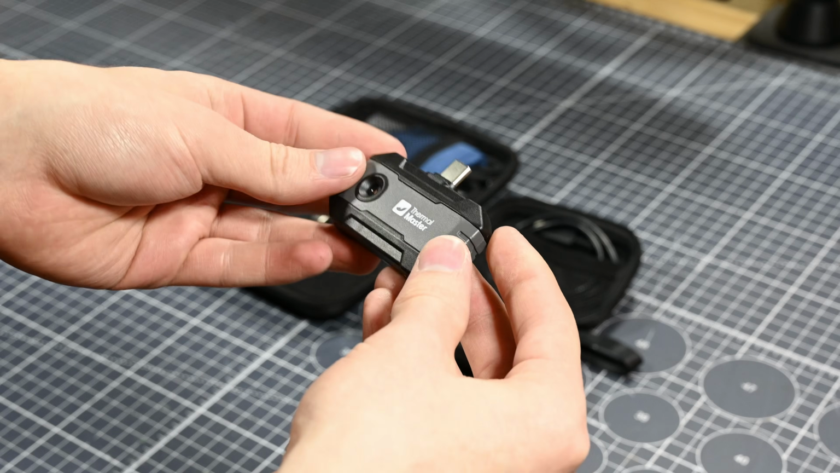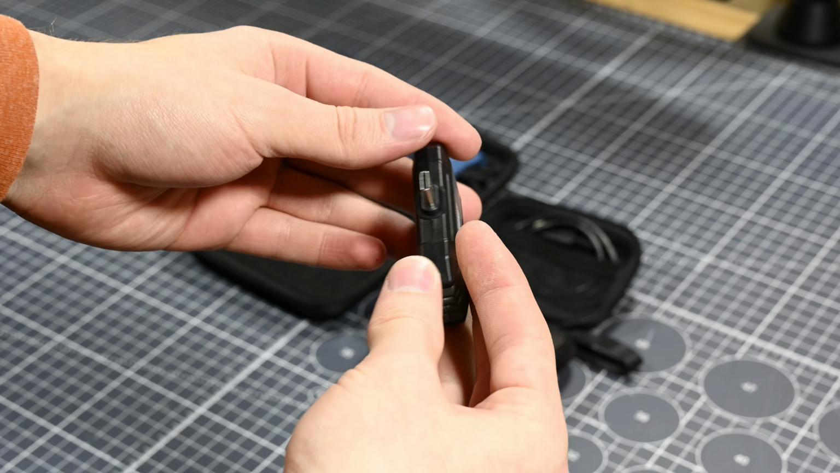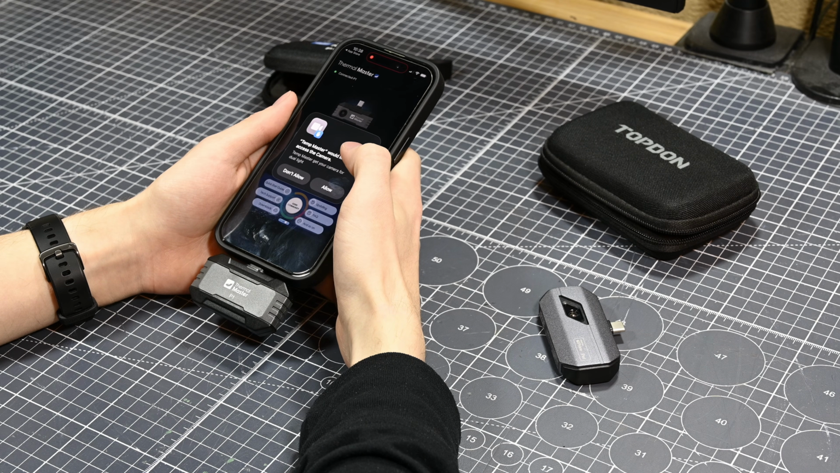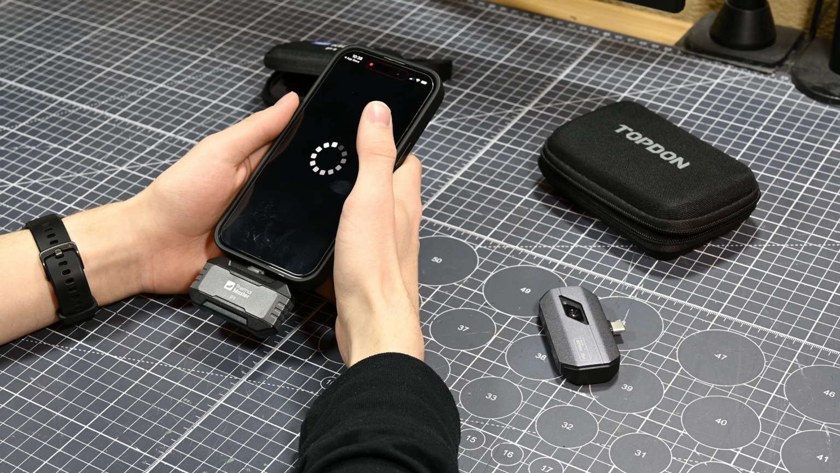And I think that's enough physical comparison of the two cameras for the time being. So let's get the P1's app installed and check it out. Both the ThermalMaster camera and the Topdon require third-party apps to work on my iPhone. The Topdon requires Top Infrared, and the new app that I'm installing for the P1 is called TempMaster.